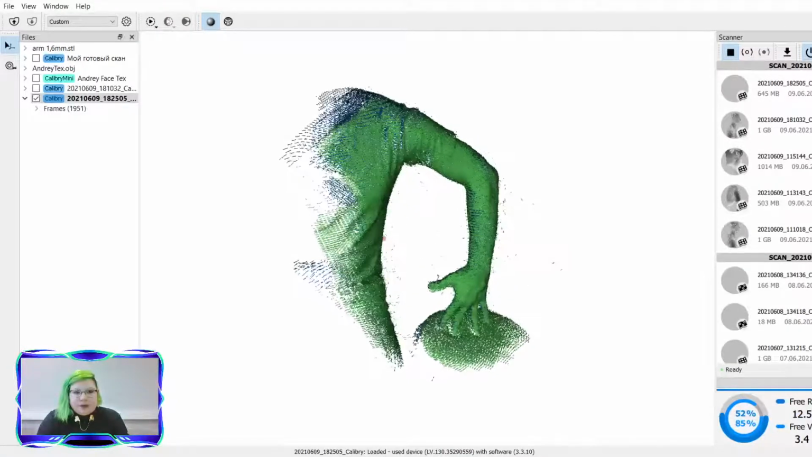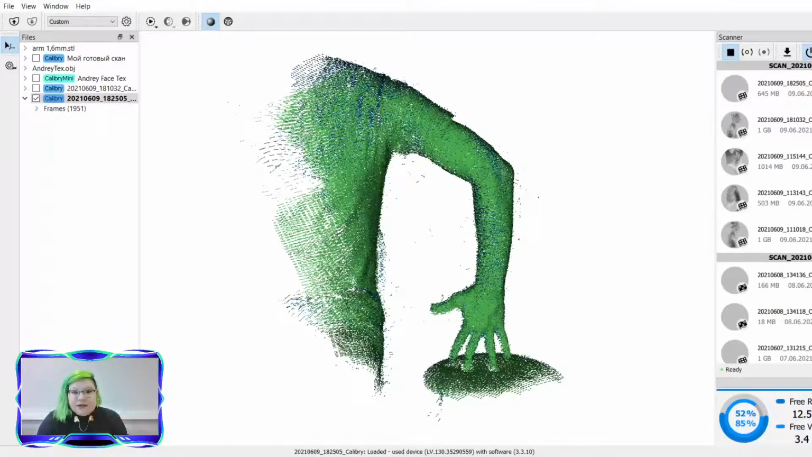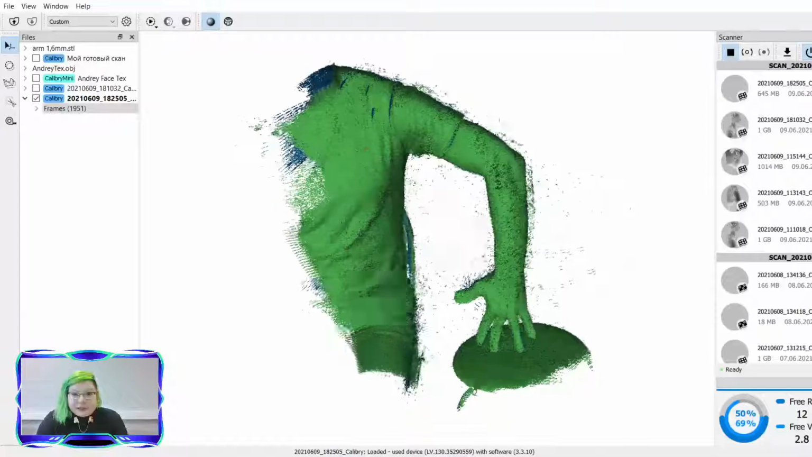So here is the point cloud of the scan that we just made. As you can see, there's definitely enough data in just under 2,000 frames. We definitely have enough data and information.